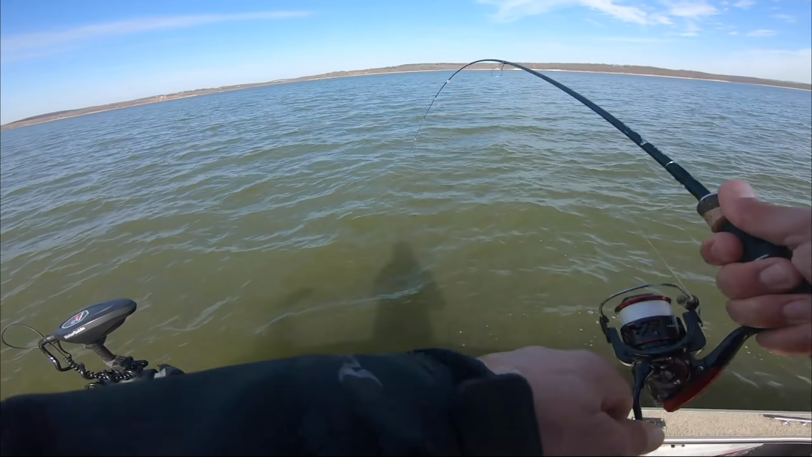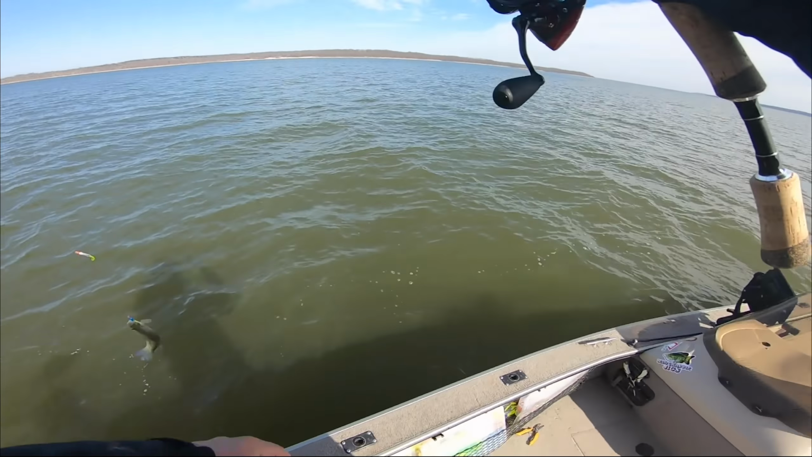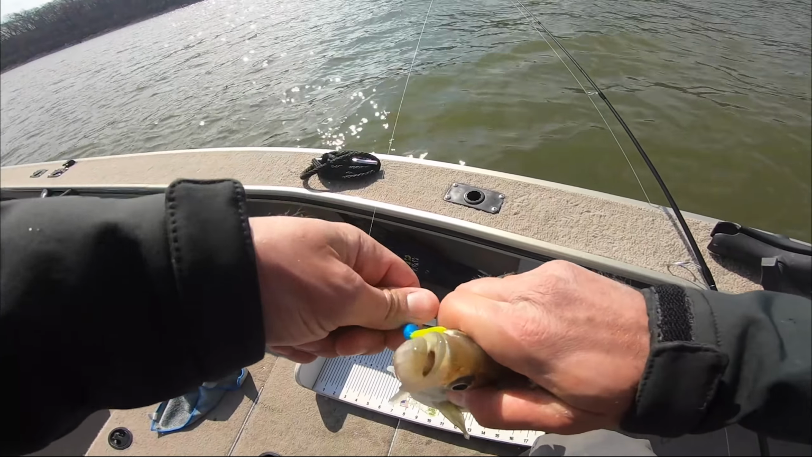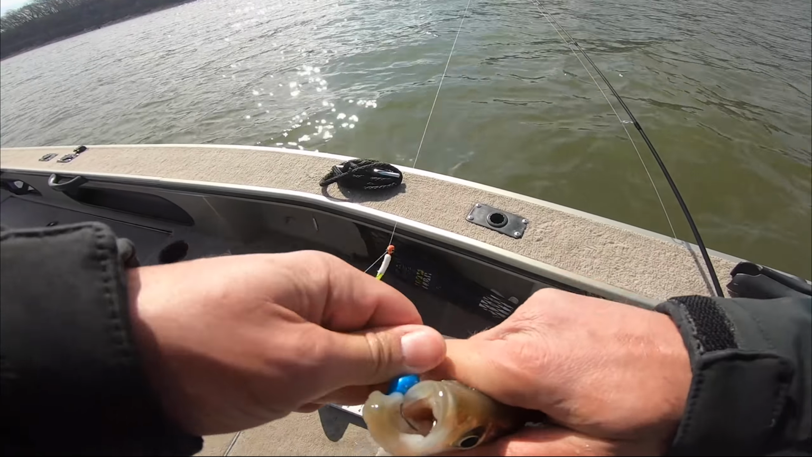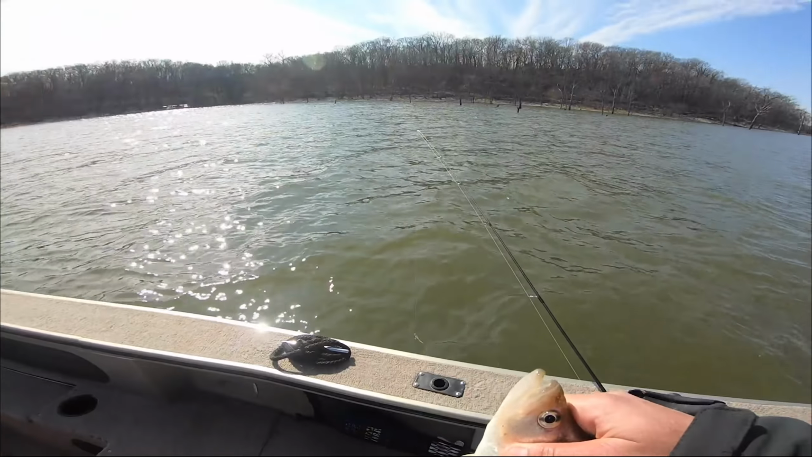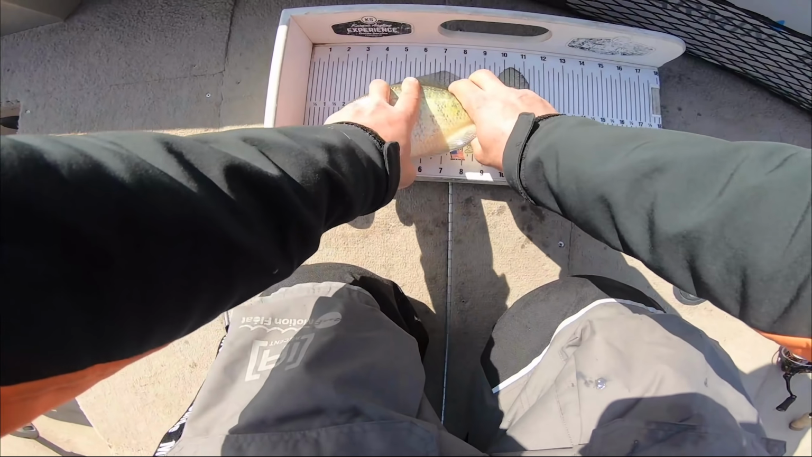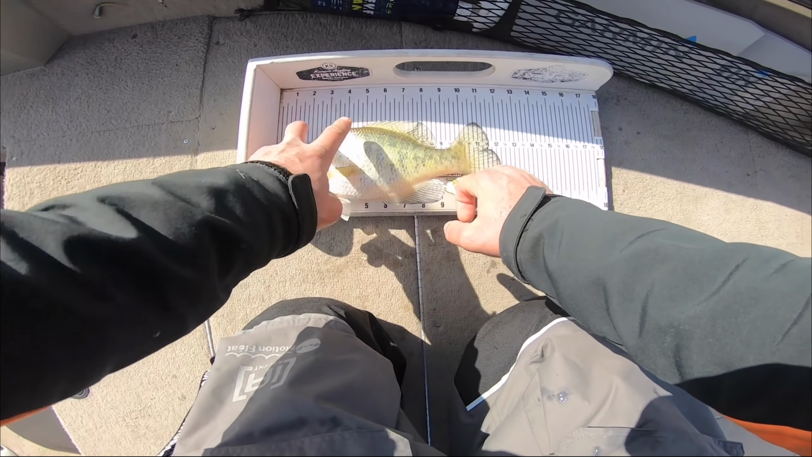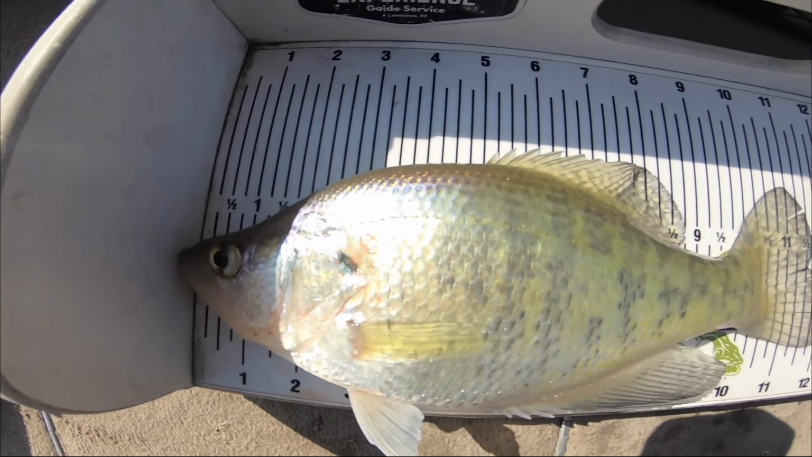There we go. Let's go. Could it be? Could it be? Number 20 with 1 minute to spare. I mean, pretty much know that this is a keeper. With 1 minute to spare, we've got our 20th official keeper at just under 12 1/4 inches long.